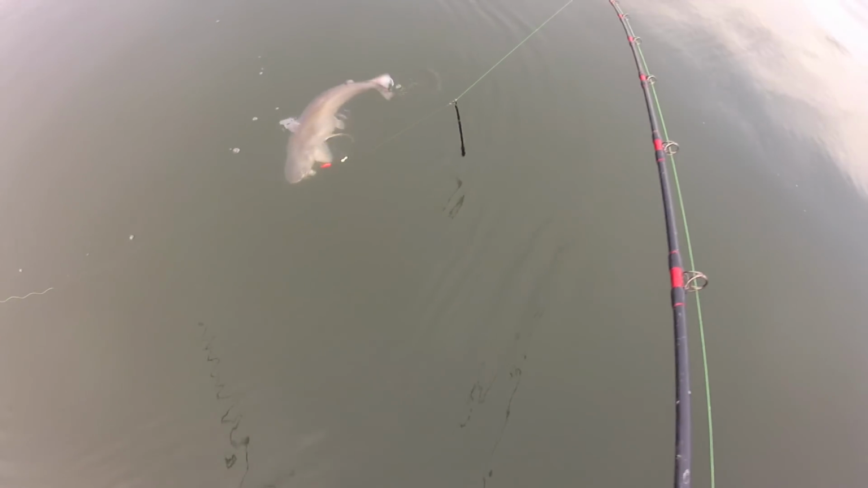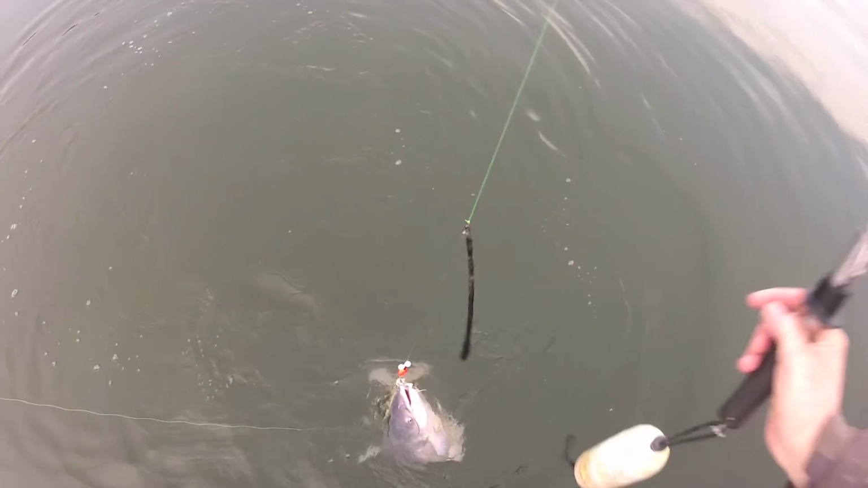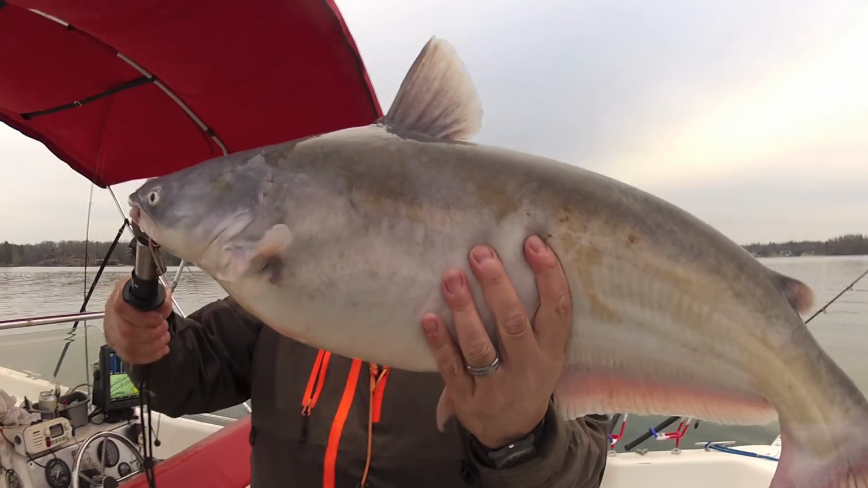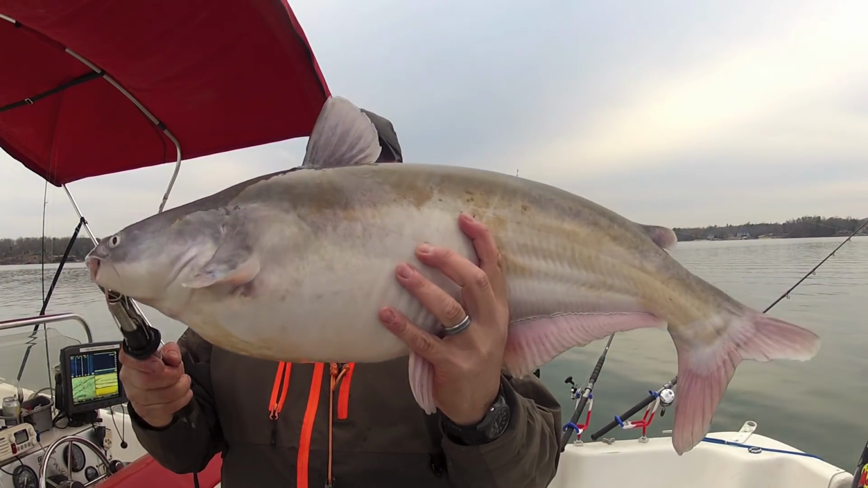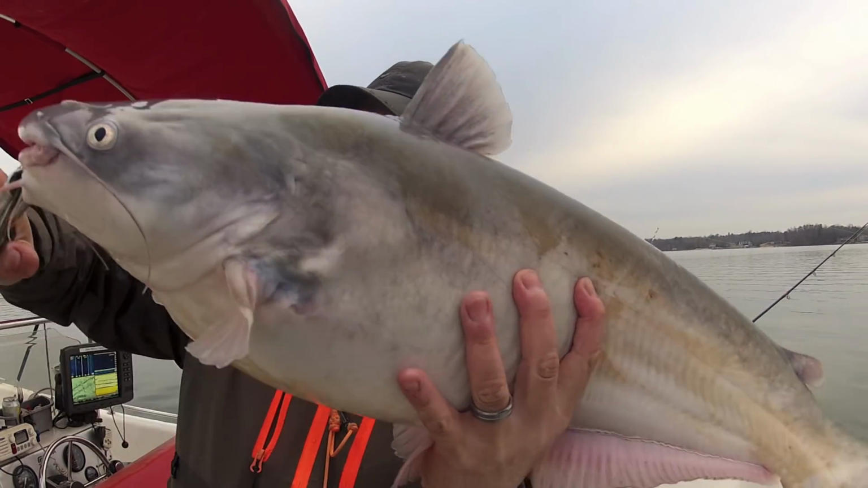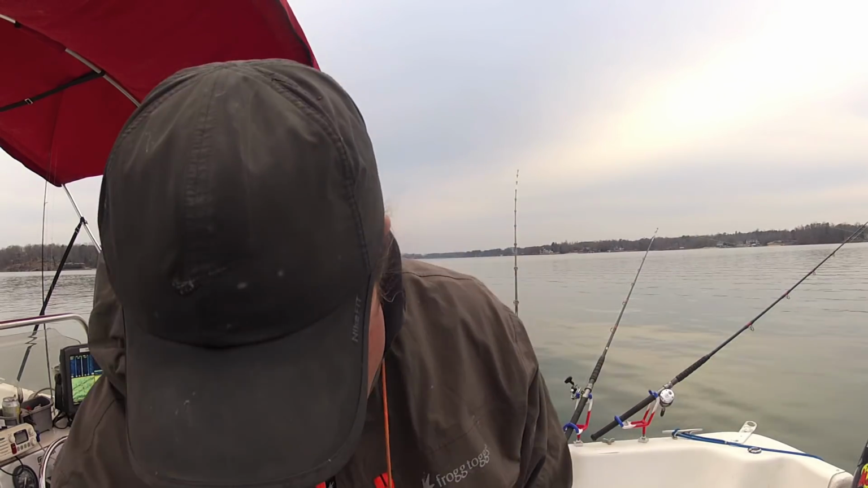I think that's a better fish. Yep. A little bit better. 15 pounds. A lot of mud on him. Good fish. At least alive, baby. That's the way to go. Like I said, I knew every rod on this side of the boat had rattles.